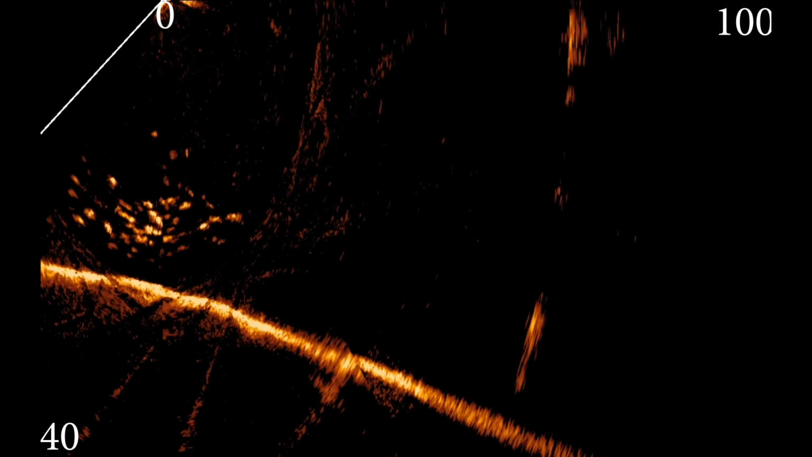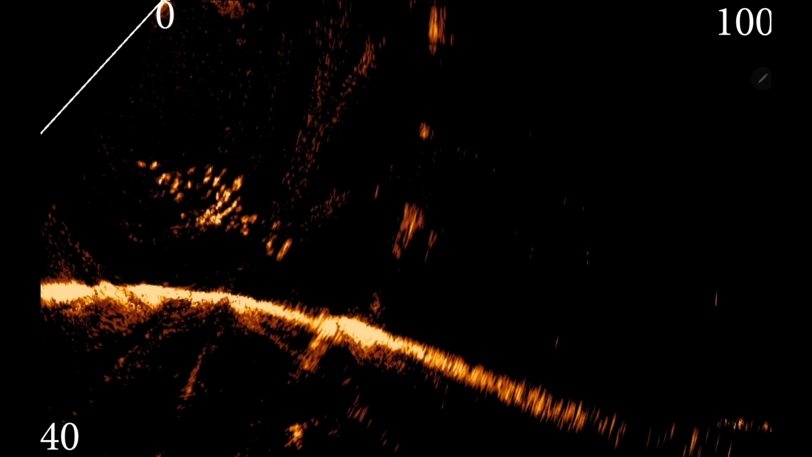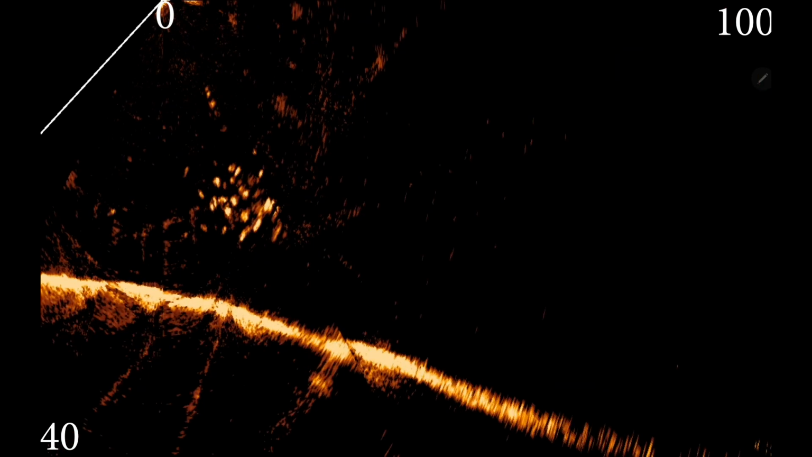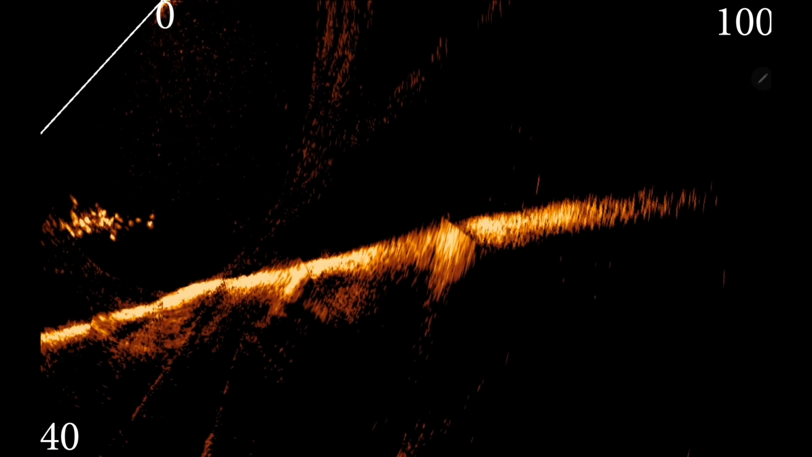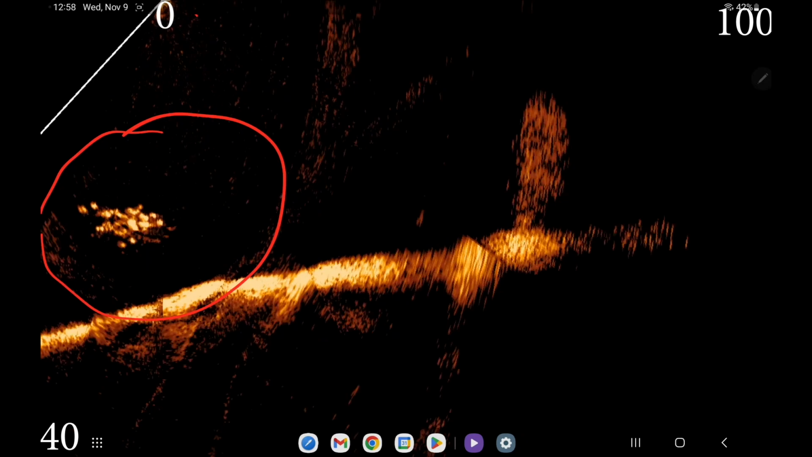I think this is, yeah. So this right here is a big school of fish. And you can actually see that I've got one on. He's here, and I'm fighting him. And this big school of fish followed him up. Like all of his buddies are in this area, and I was pulling him up there.